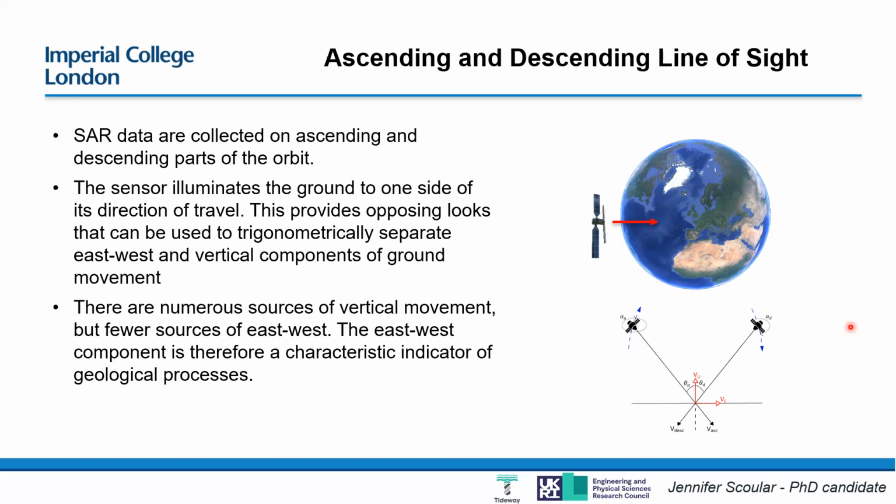Those are going to be distinct from east-west sources of movement, which most commonly are only going to be slope movements, mass movements, and strike-slip tectonism. So by separating out these two components of motion, you can get a better idea of what's causing the motion that we're observing in a set of InSAR results.